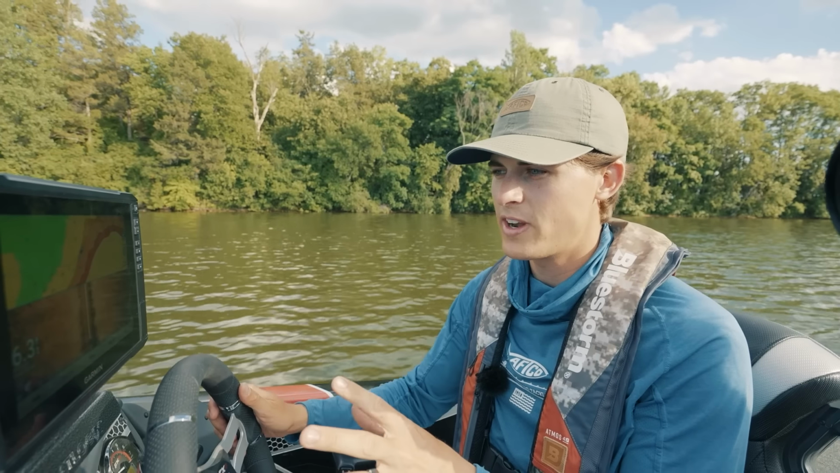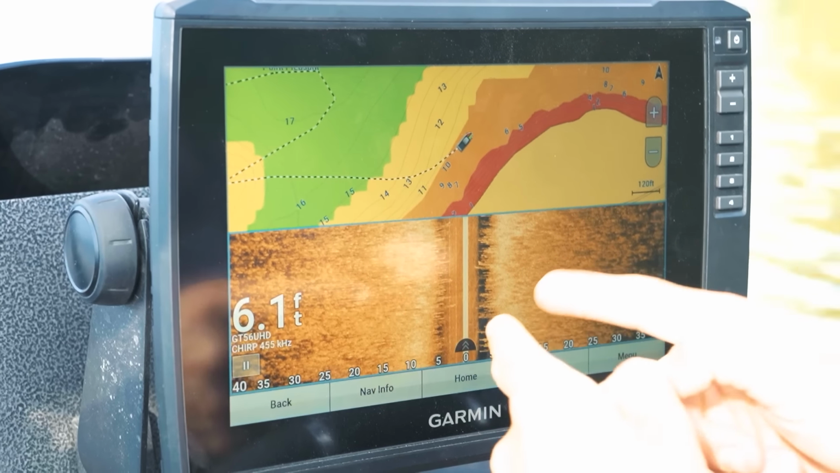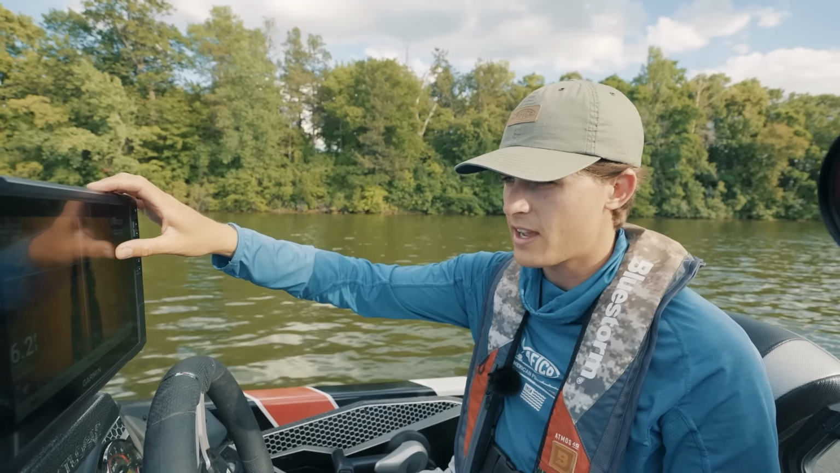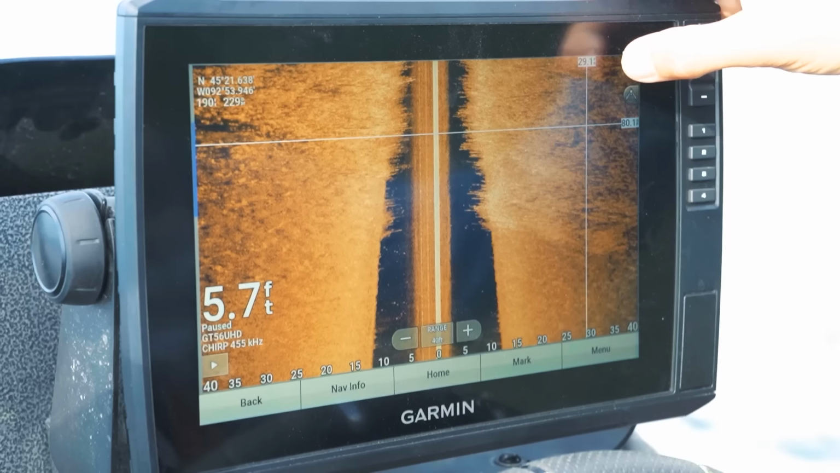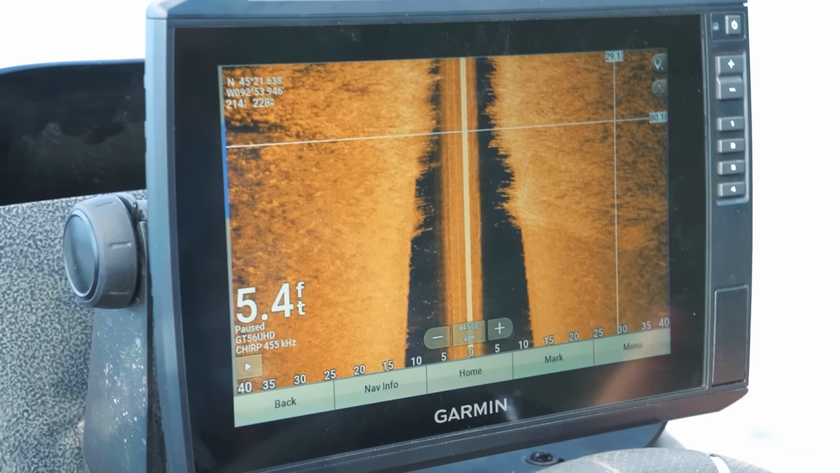Now, what you see on the screen here is what grass looks like on side scan, with of course a little bit of that grass in the water column right underneath the boat. I'm going to scroll backwards here and take a screenshot so you guys can see that. But this right here is what grass looks like on side scan. I kind of describe it as like a cloud, per se.